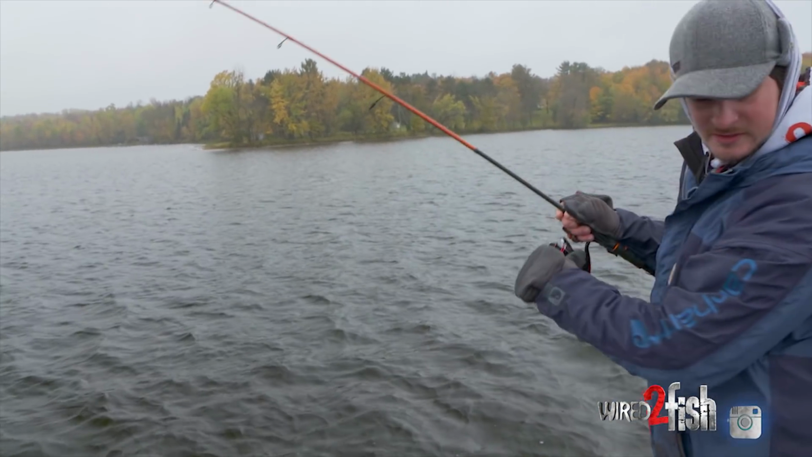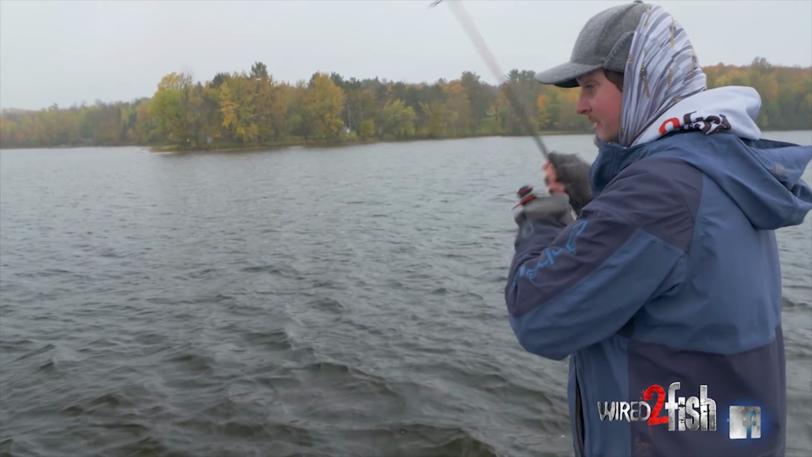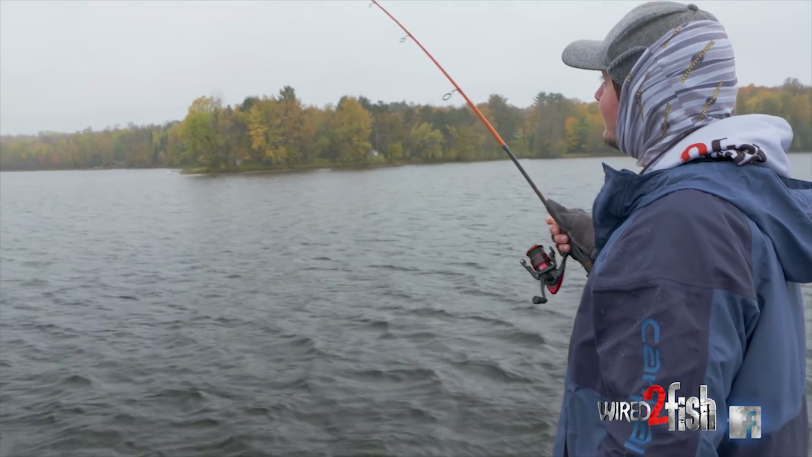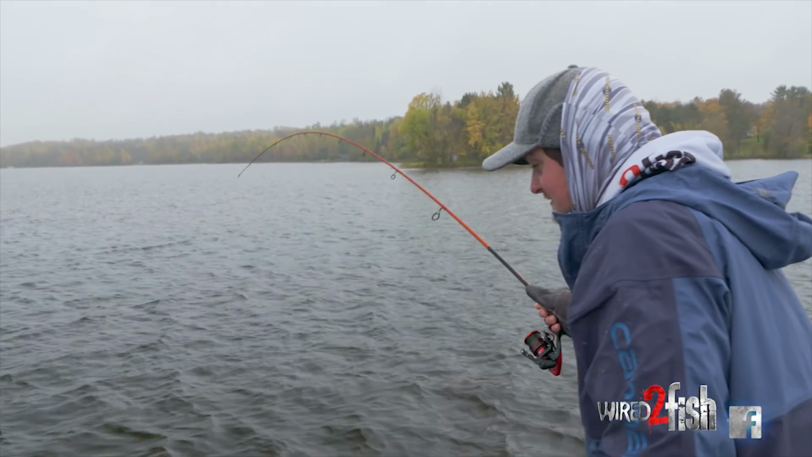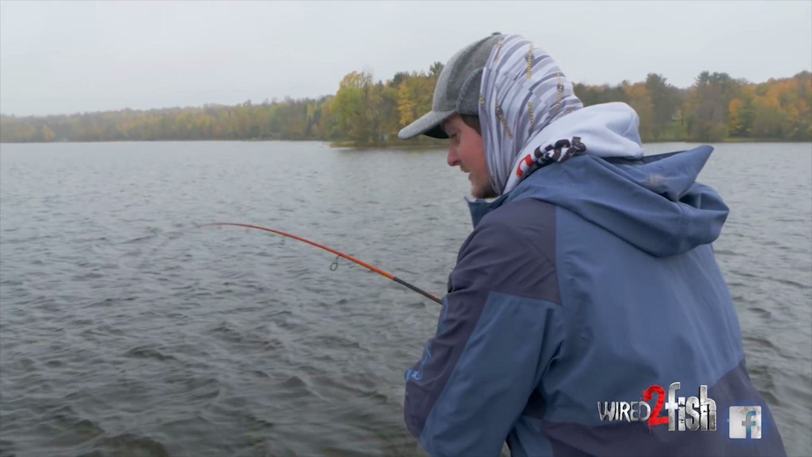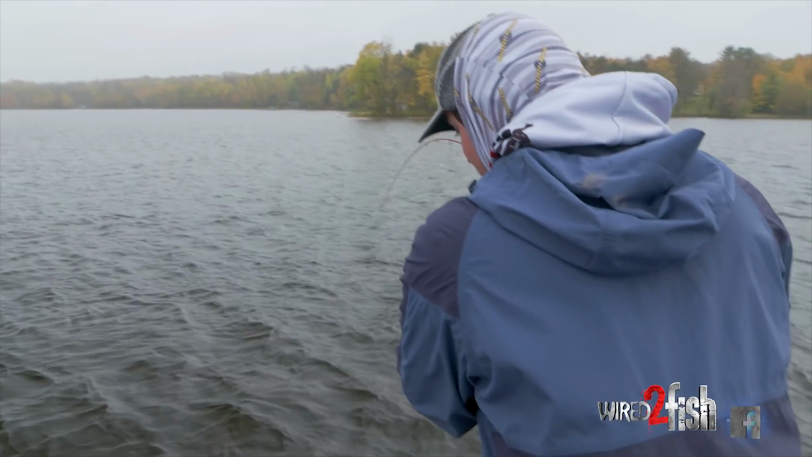Pretty awesome. I love a big wide walleye, man. I think this is another big wide one. Feels heavy. Look at that, you can tell. That's his tail, not his head shake. I don't know. He hasn't done anything serious yet. He's just pounding away. This makes me feel like it's a decent one.